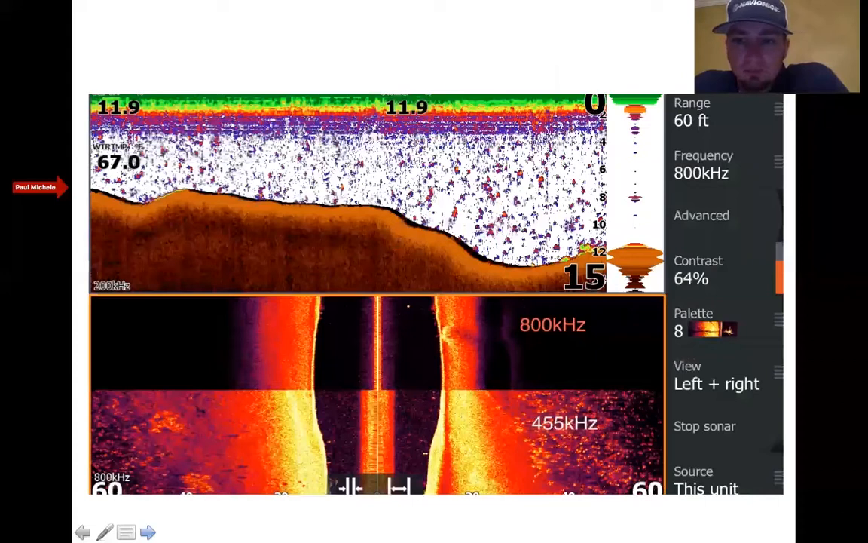Alrighty, so right here I'm showing you the difference between an 800 and a 455. So this is an 800 up top, of course, where you see 800, 455 below. You can see the difference. Same range, 60-foot range, running in 11.9 feet of water right here.